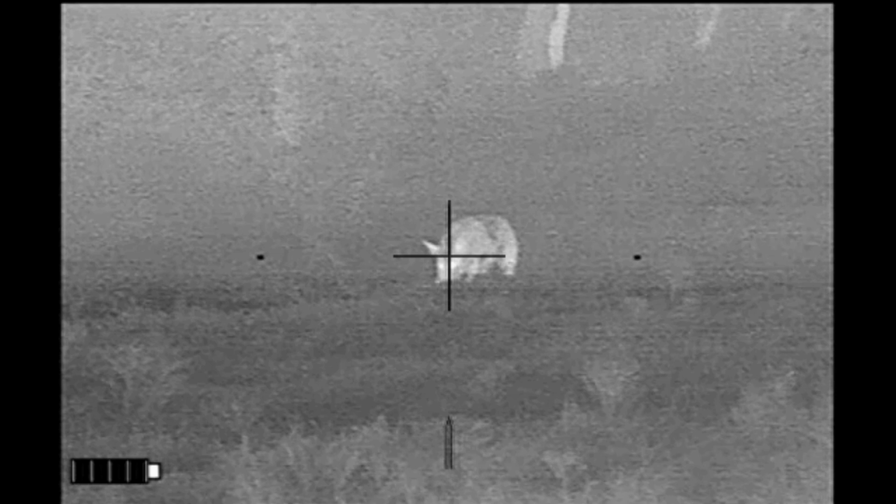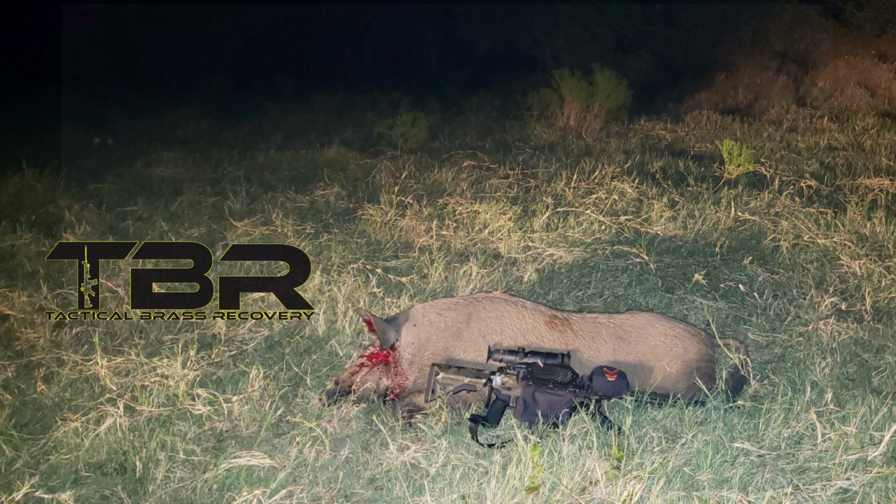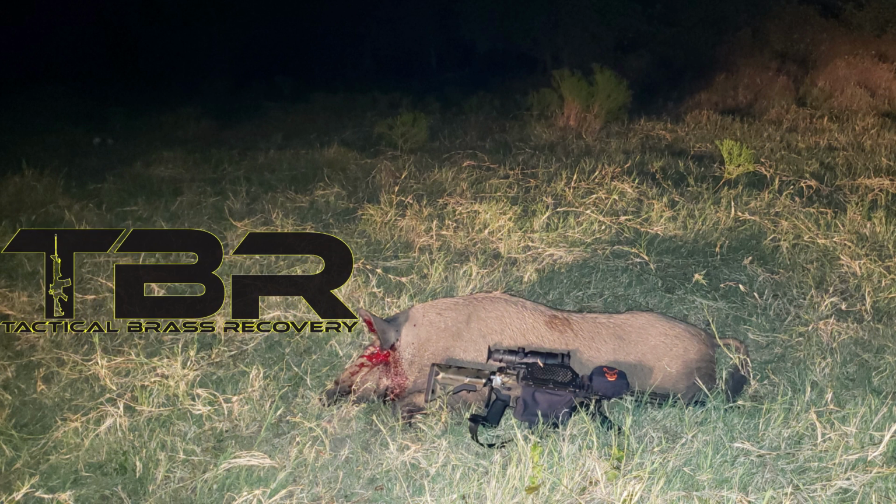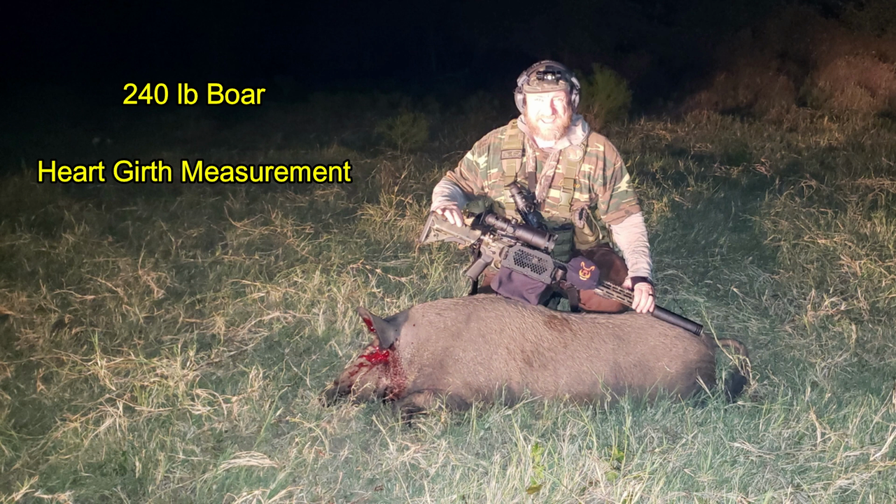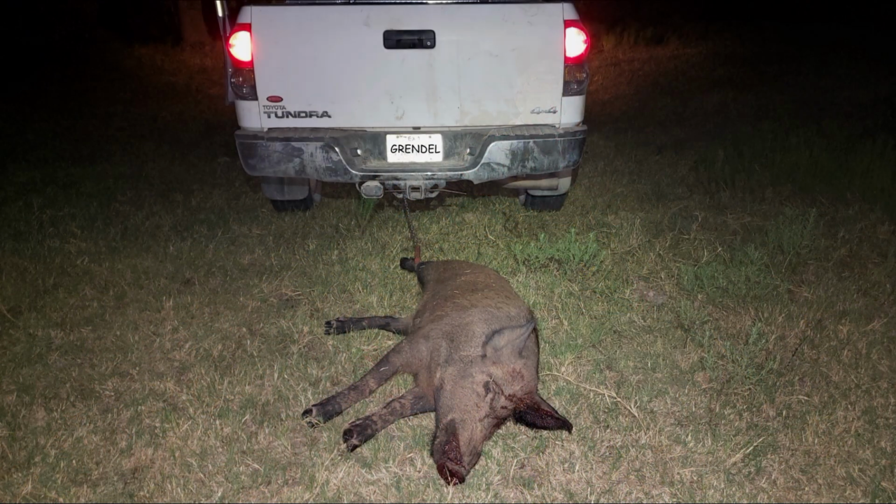I actually fired a second shot into this hog right next to the left eye. Brass Catcher by Tactical Brass Recovery. And he came in at a whopping 240 pounds based upon the Heart Girth measurement.